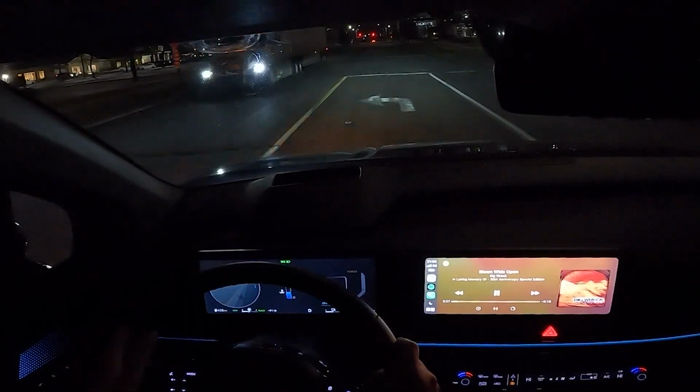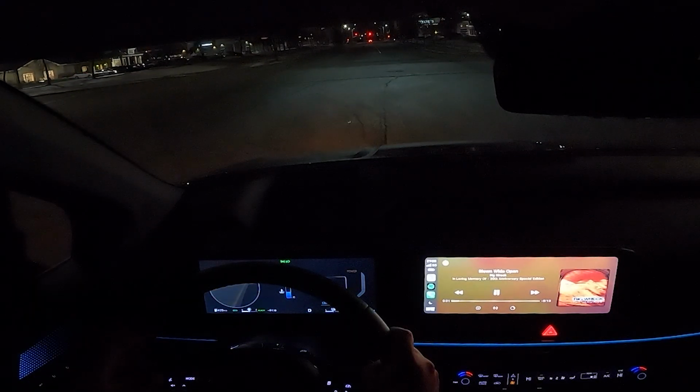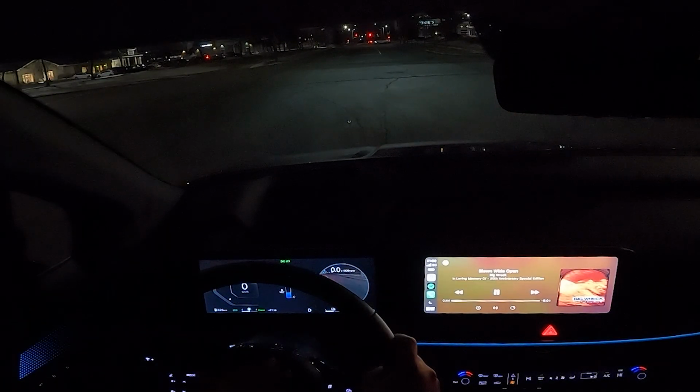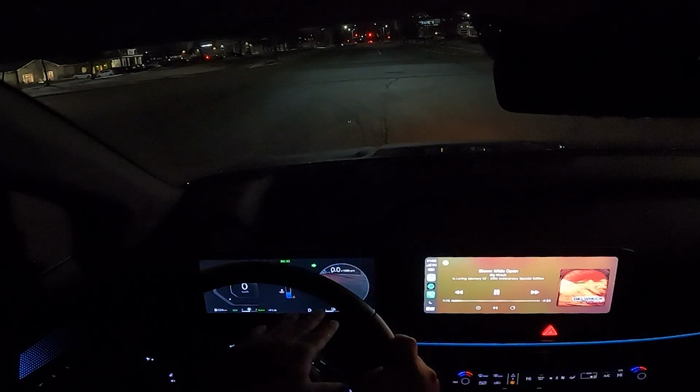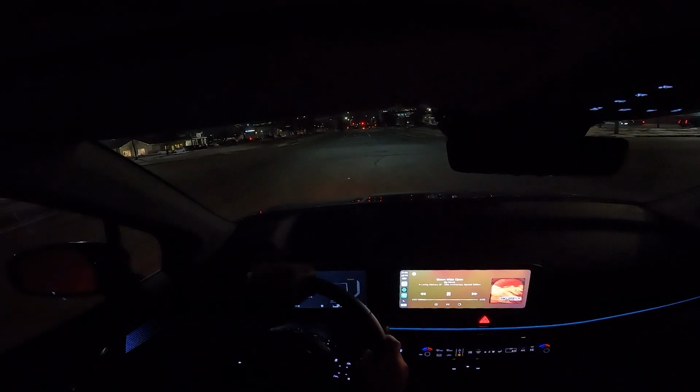This does have the blind view monitor, so I'm not sure how well it's going to show up on this night camera, but if you don't know what the blind view monitor is, there's a camera beneath the left and right side mirrors. Put your left signal on, the camera underneath the left one activates in your cluster. Same thing if you put the right signal on, the camera underneath the right side mirror activates there. So let's keep going with our left-hand turn.